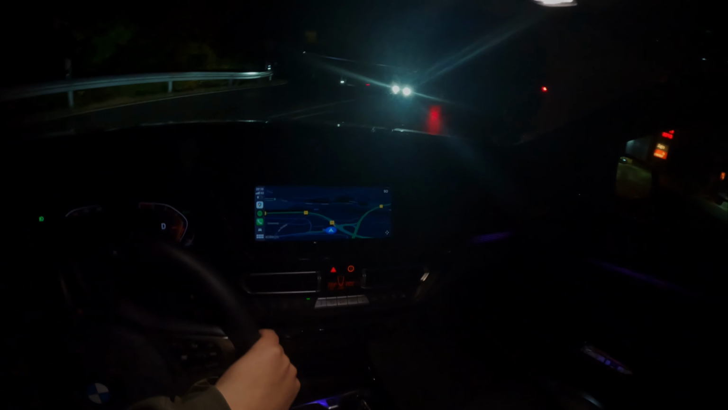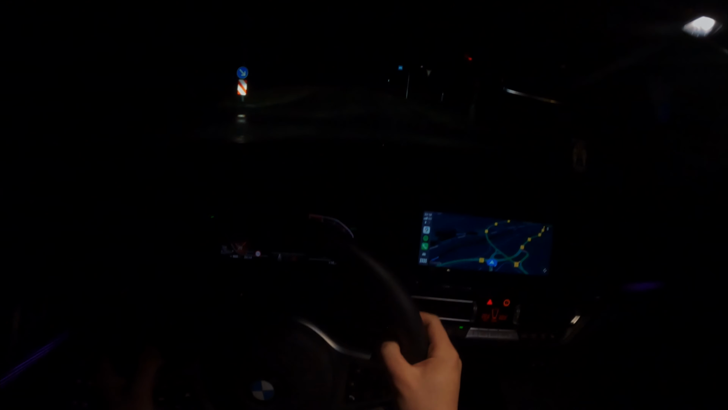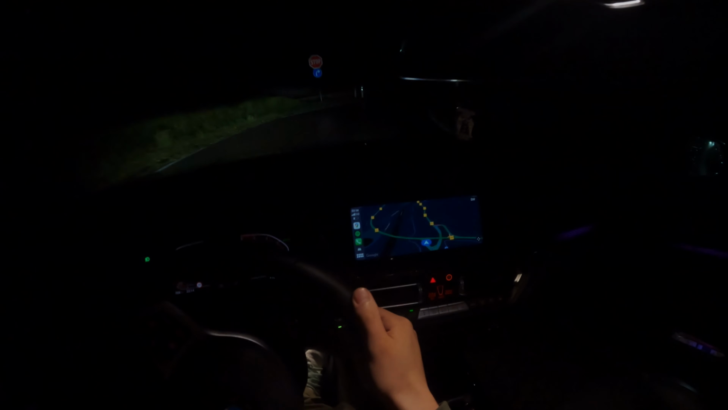Okay, now I'm back with a full gas tank, and now we can drive home. I have the possibility to work from home 4 days a week, and I'm really enjoying it. Having the possibility to do lunch whenever I like, and to go to the gym at lunchtime, or in the morning.